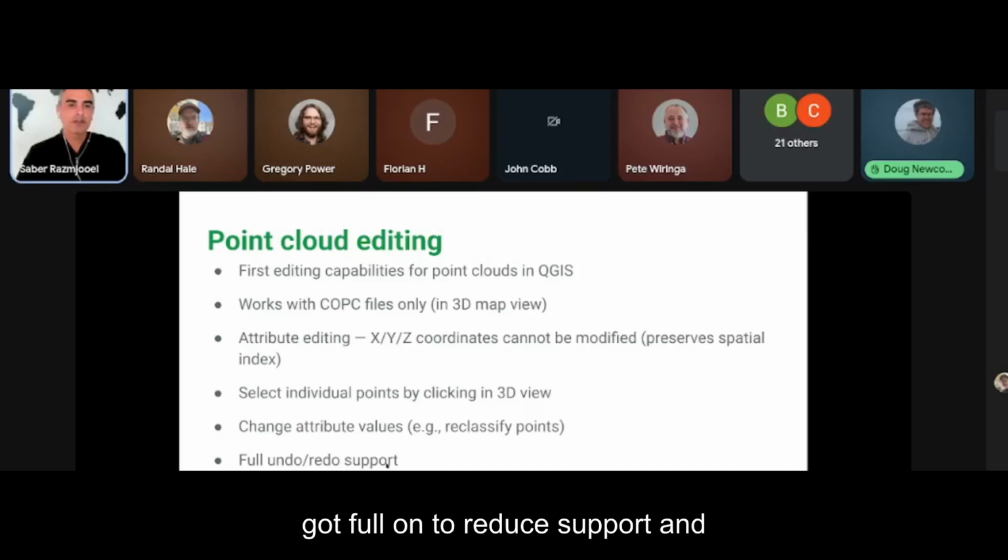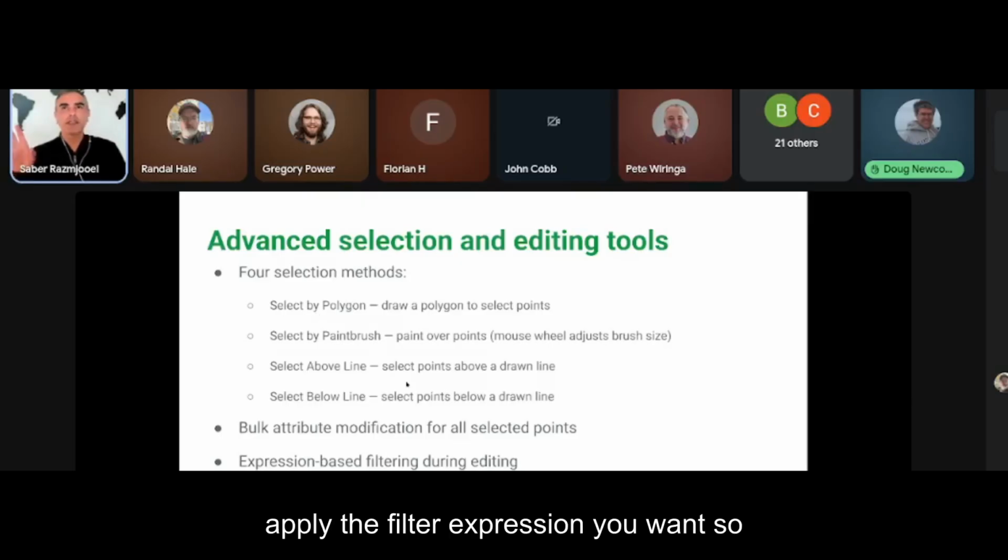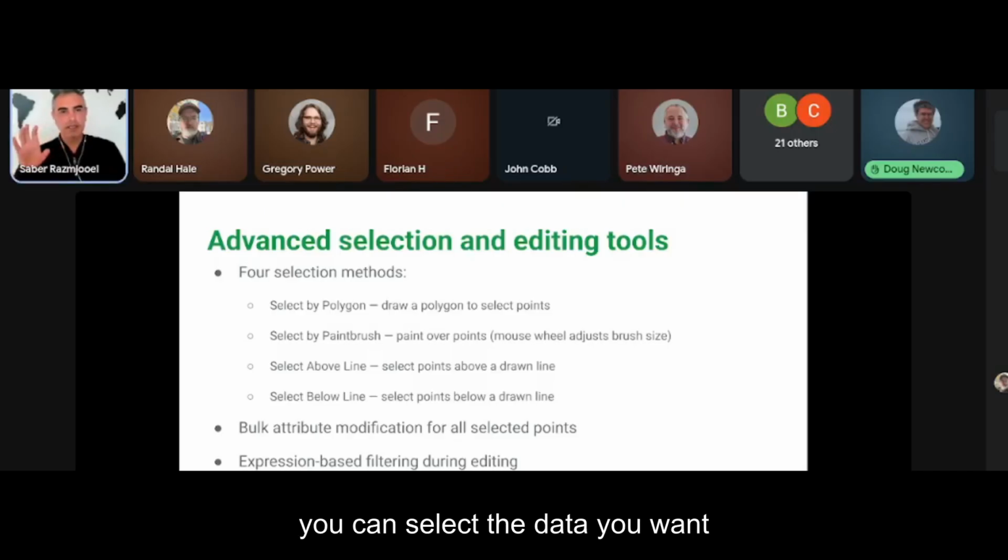You have got full undo redo support, and you can apply the filter expression you want, so you can select the data you want to edit on the 3D map canvas, then draw a polygon within the 3D map view and apply the class to it, or use a paintbrush.